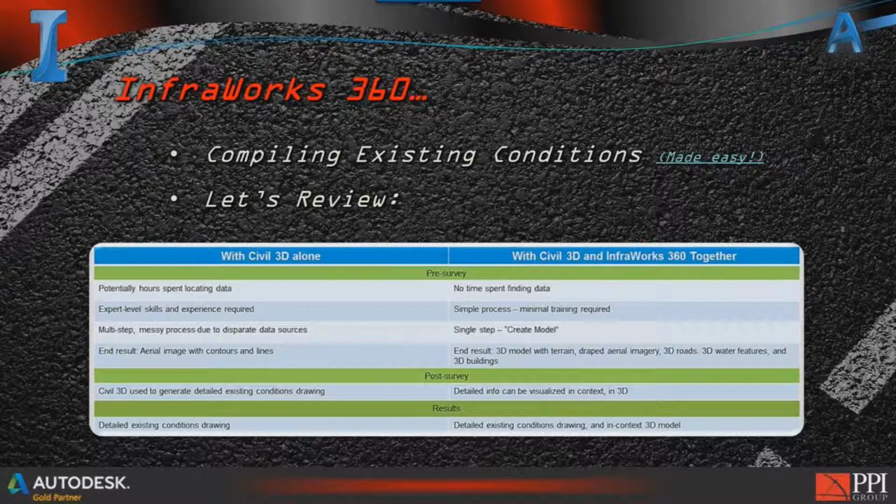Again, on the other side there, piece of cake. It's just pick and choose, and it's going to give you that information. On the left-hand side, with Civil 3D alone, multi-step. I like the terminology here, messy process. You'll see it's just one single location where we create a model and we pick and choose what we want.